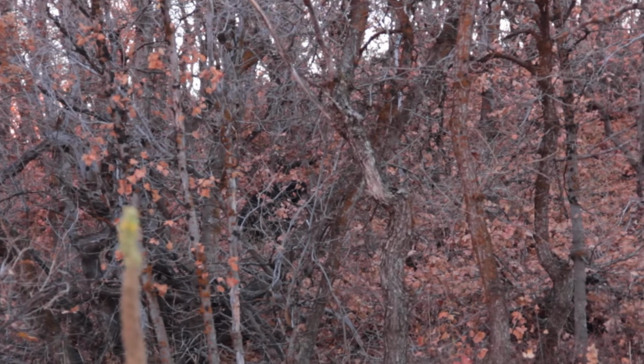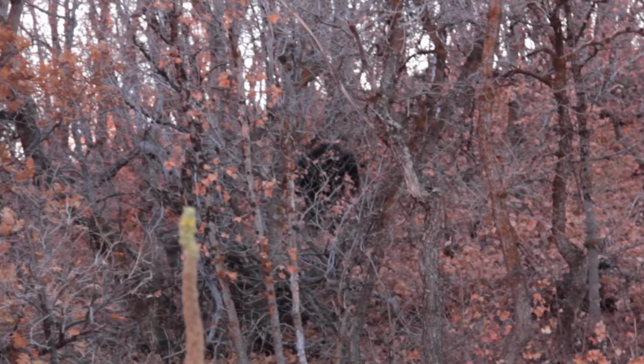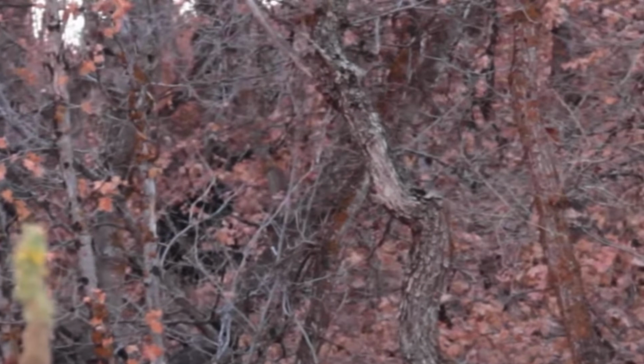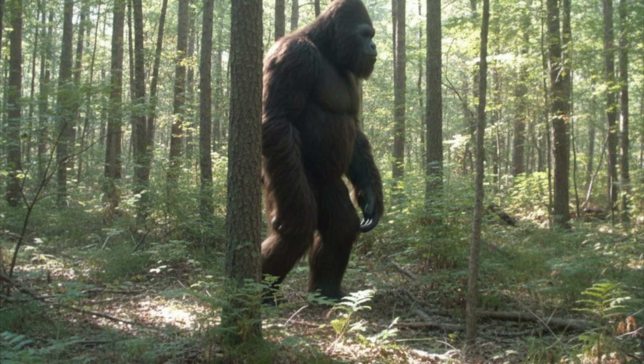Because of the creature's similar appearance and same location, many believe this was the same creature in both videos, even though they were taken 2 months apart. Some believe this region could be home to its very own Sasquatch population though. Perhaps these creatures weren't the same, and there's a family or a group of them roaming the area.